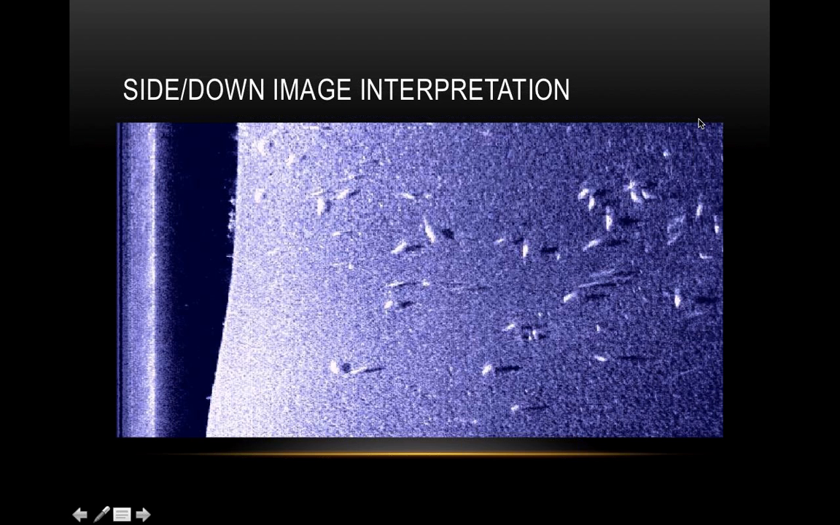All right, moving on. Does anybody have any questions about side down imaging or 2D sonar before we move on? I know some of it gets really intense, so I want to make sure I answer any questions. Okay, in that case, we'll move on.